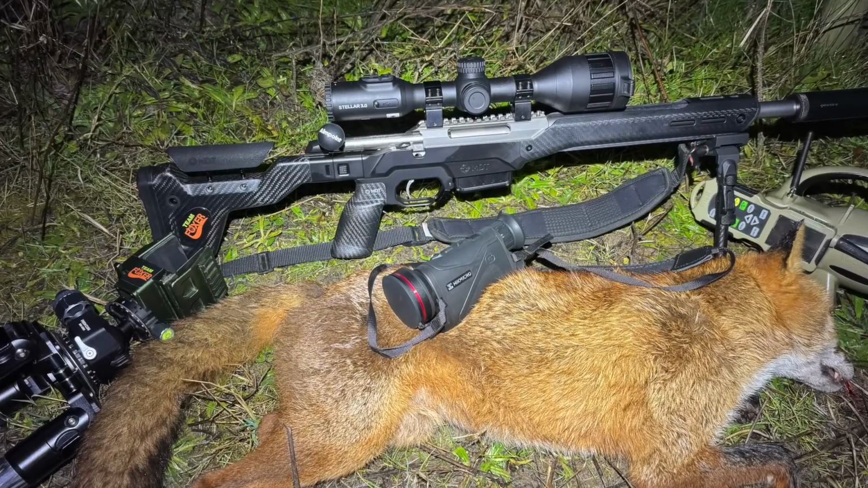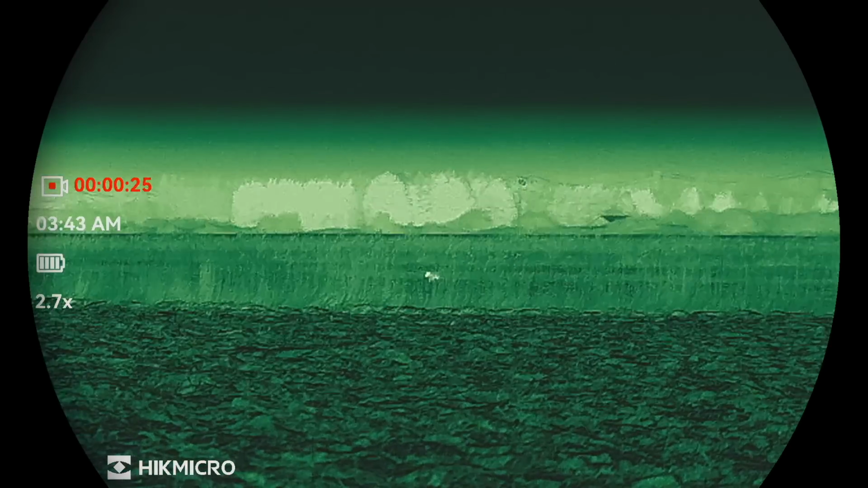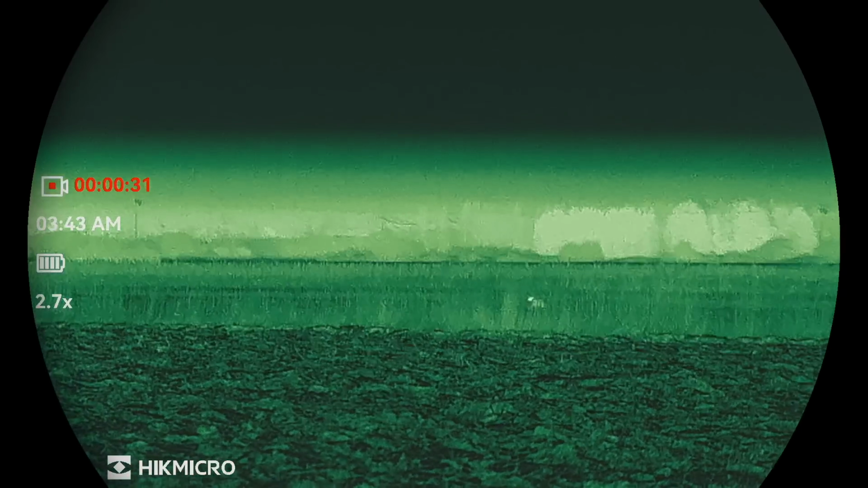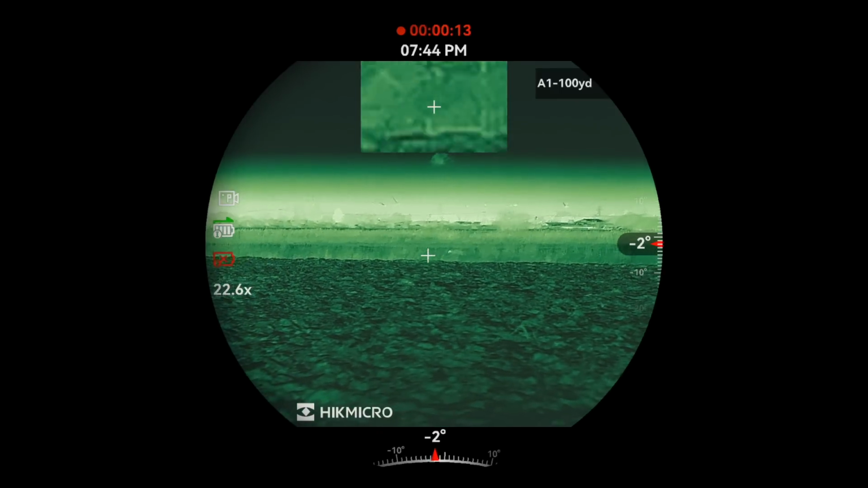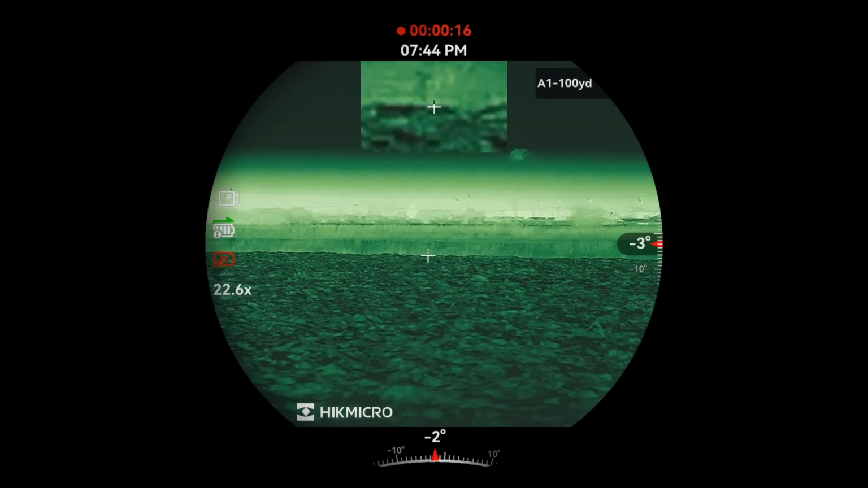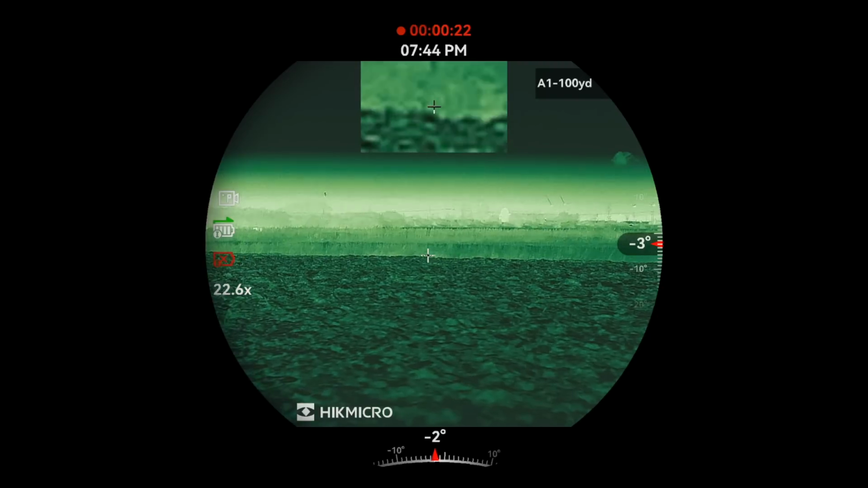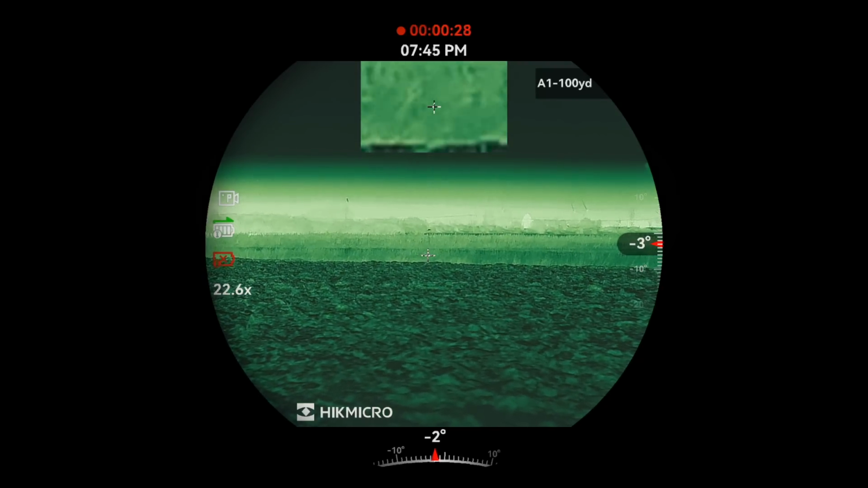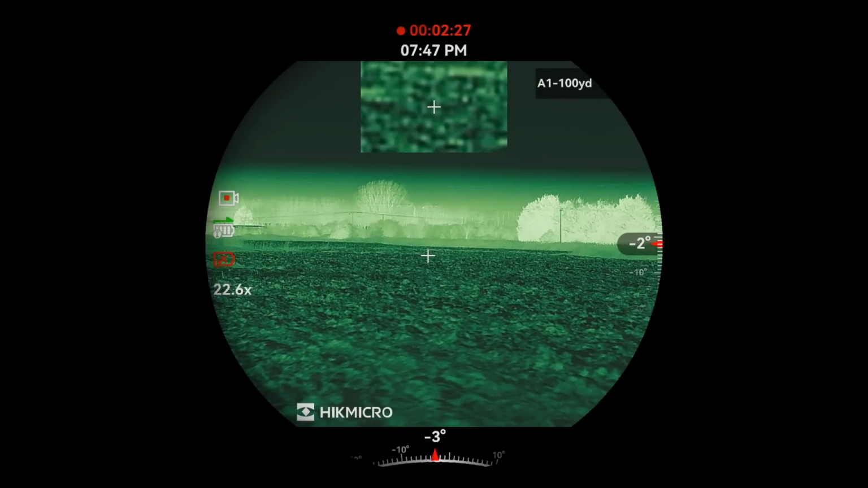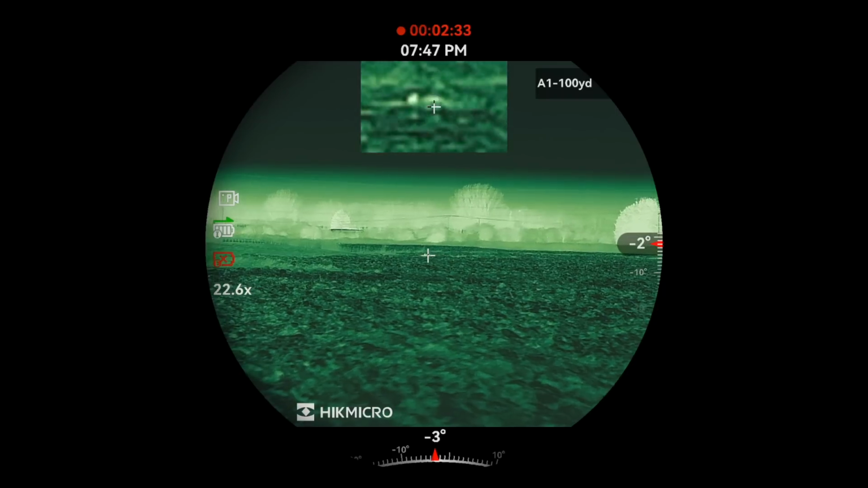Success then, early doors. However, I always advocate staying in position for a little while. Sure enough, there was indeed another fox in the vicinity. This time though, coming from the right hand side into the wind, so effectively my scent is being pushed towards the fox. When this one finally made it to the dike, it disappeared behind some undulation in the land. But I'm sure I'll be back at some point for this fox.